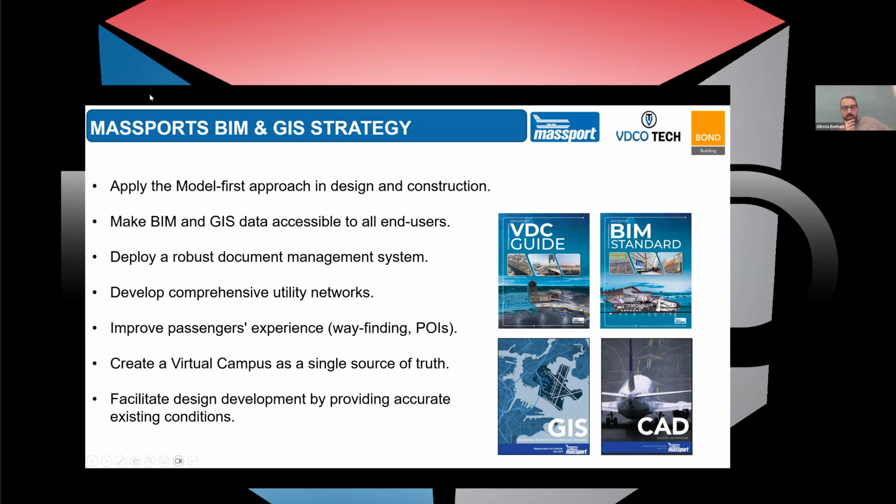I'll start with the first one: apply the model-first approach in design and construction. We have this term, model-first approach, and that means we want to use a model for design. A model should be created at the earliest stages of design, and it should be used for construction. And then at project closeout, we want to have the information for long-term operation and maintenance of our facilities.